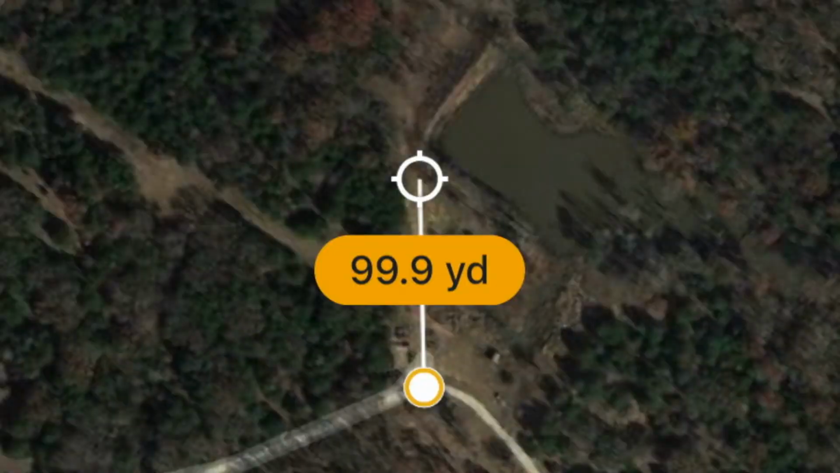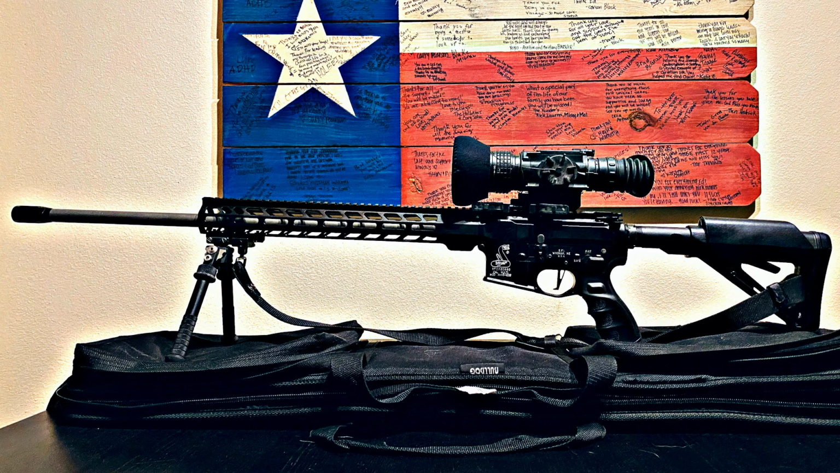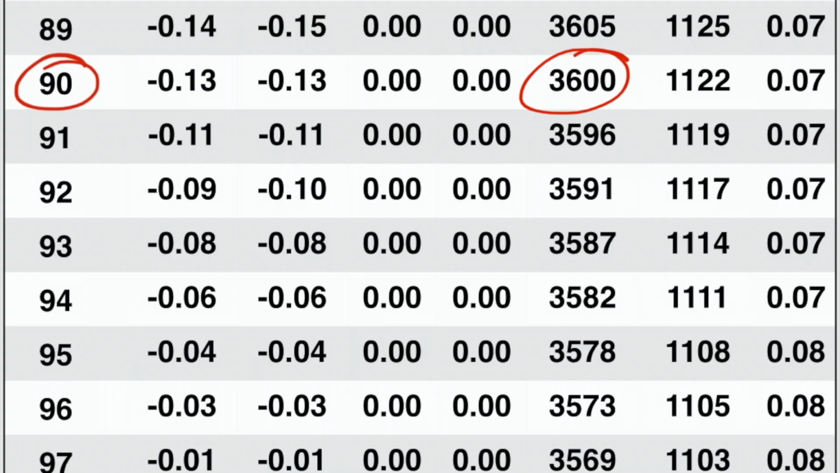At a distance of 90 yards, the Sierra 39 grain Blitzking bullet shot with a 20 GPC hit this 210-pound sow at 3,600 feet per second, delivering 1,122 foot-pounds of energy, completely melting her into the ground with one shot to the neck.